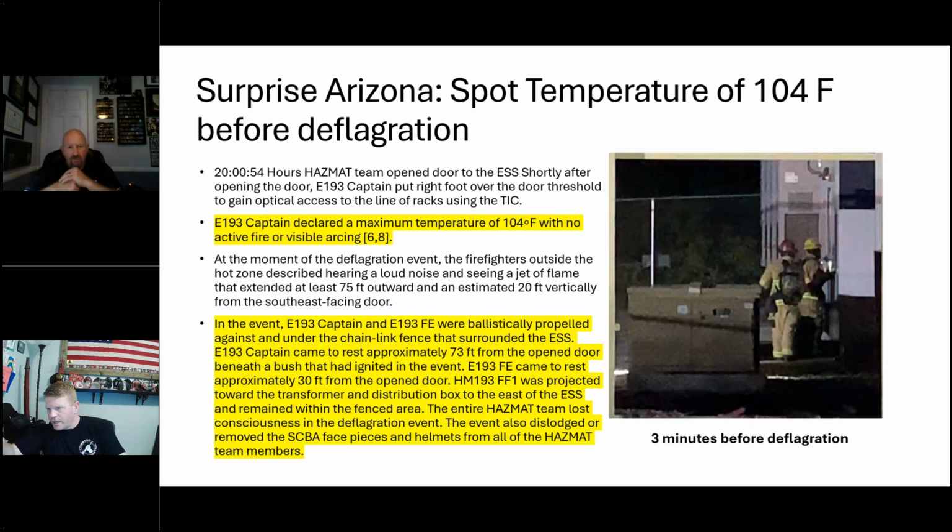And this is what it looks like before it deflagrates and blows the door into a fence some yards away. 75 feet. Yeah. What can we find? We're looking for pressure in small openings, odd odors. These batteries have this very odd, sweet, pungent chemical odor that comes off.